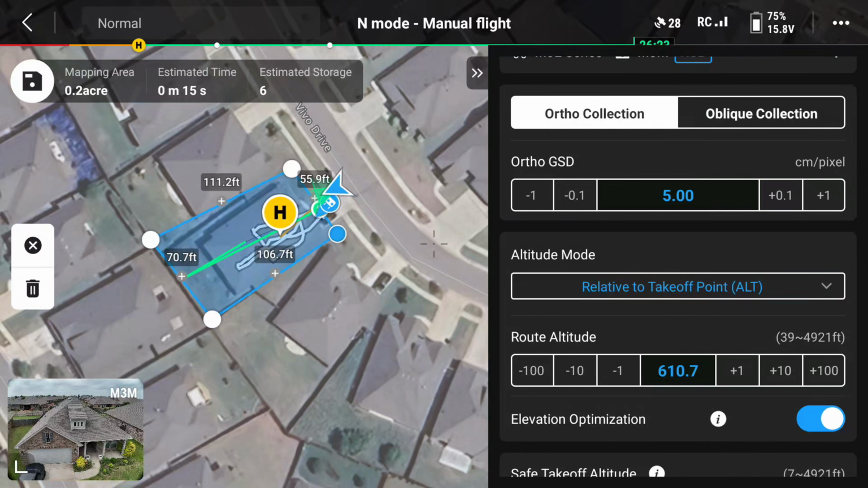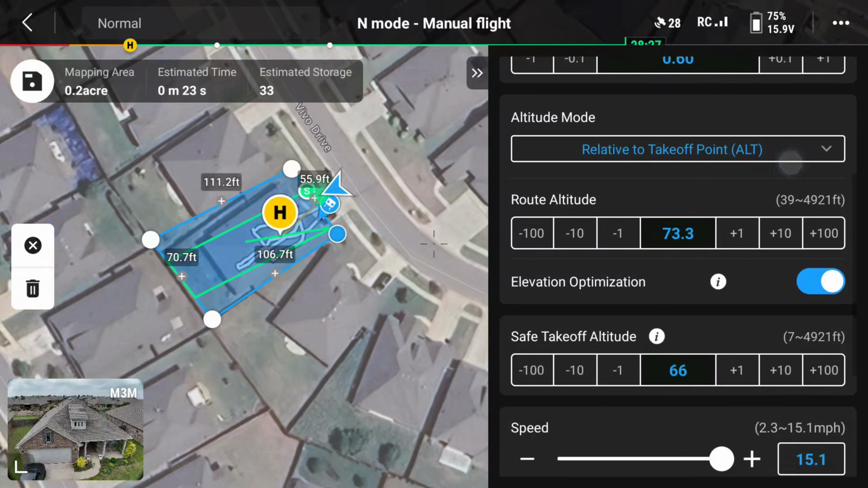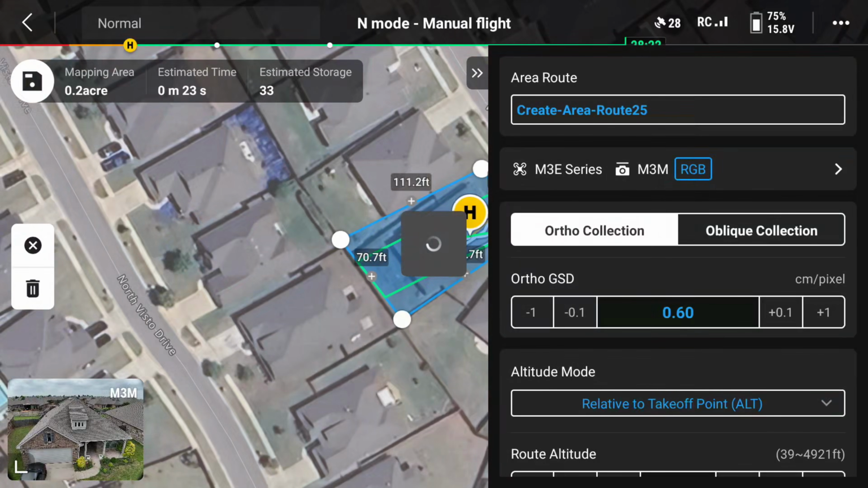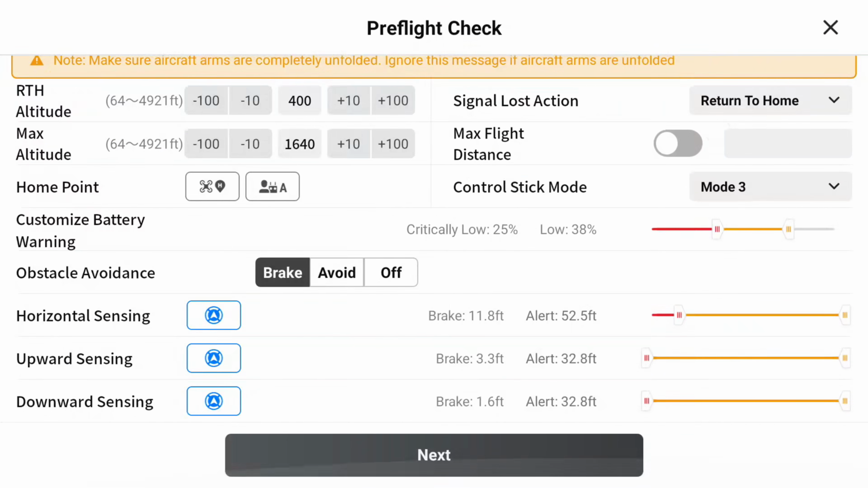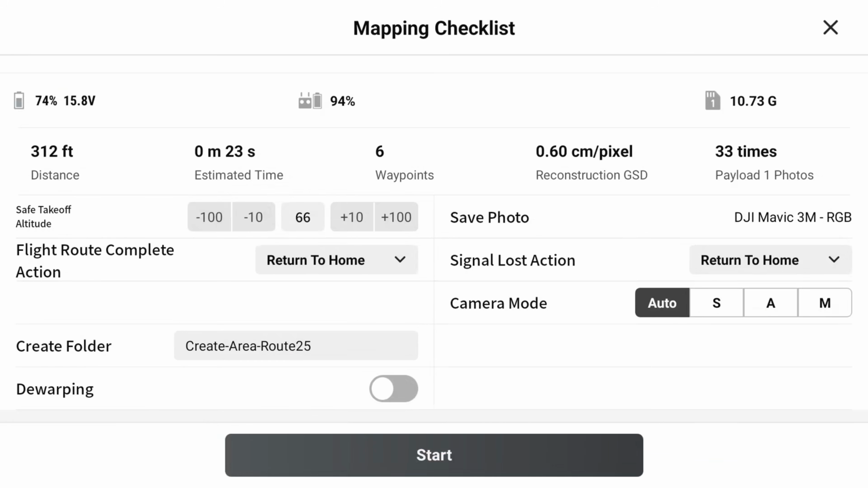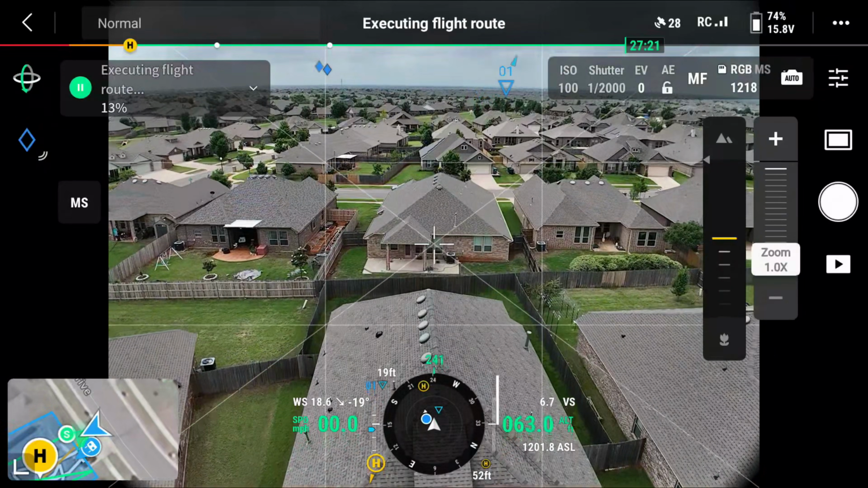I'm gonna go down here, we're gonna adjust the GSD. This is the most important variable right here. It essentially tells you how much area per pixel represents. I'm gonna do a 0.6, so very high resolution. So we're gonna be 73 feet off the ground. Push the save button. And then all we're gonna do is push go. Scroll down, next, upload. It's gonna take 23 seconds. The drone automatically went up in the air.